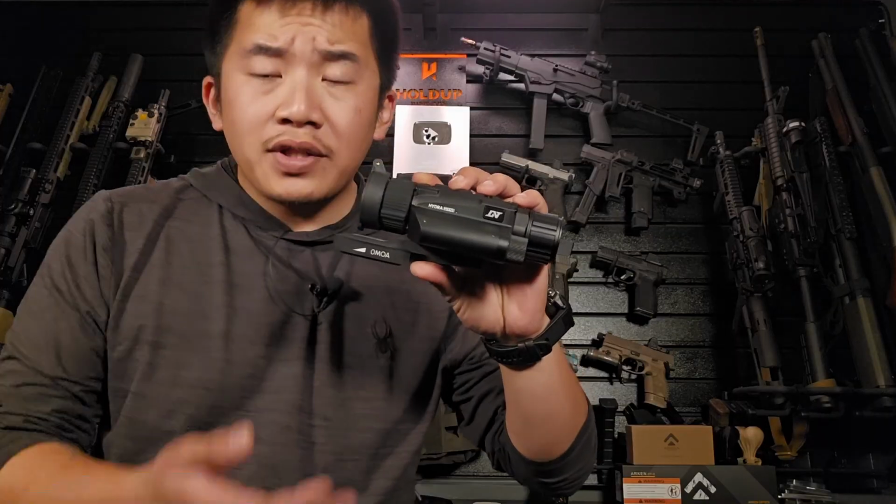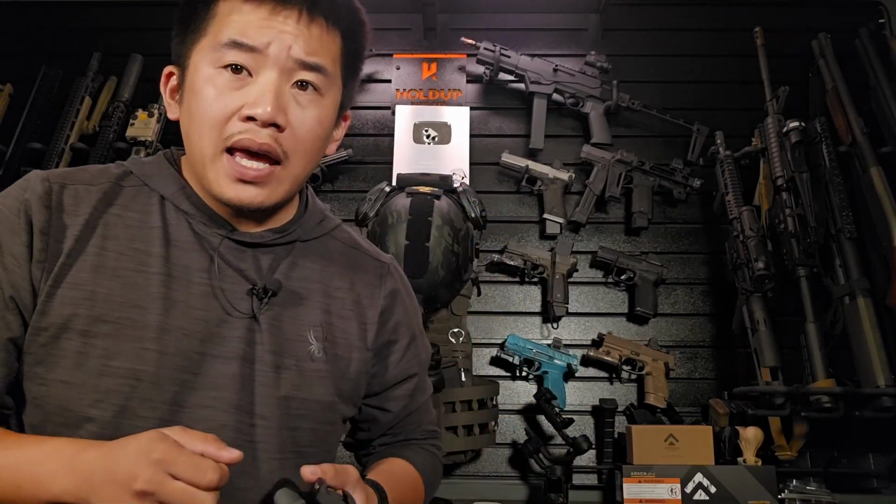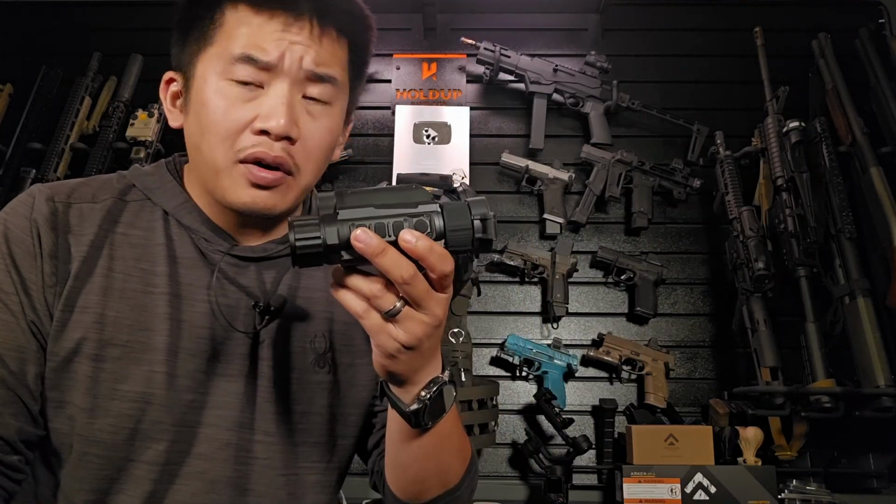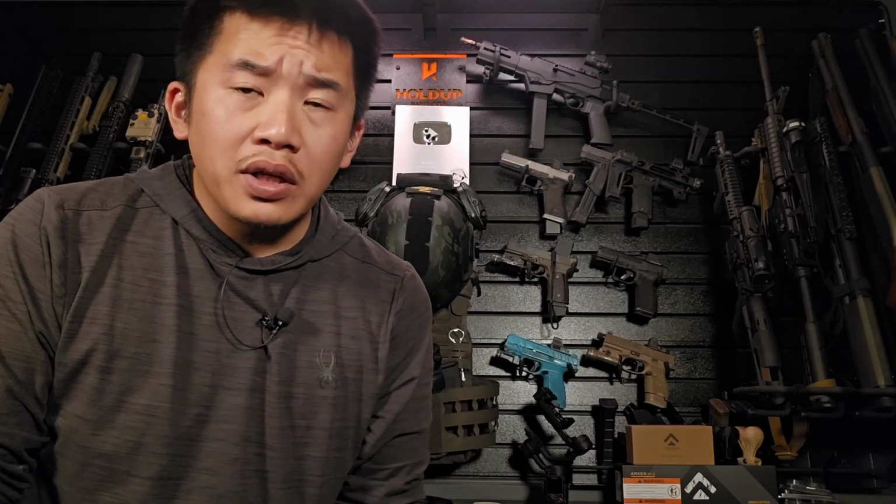Now, like I said before, this thing can be utilized as a scope, or you can use it as a clip-on. In my opinion, this thing works a lot better as a clip-on. The scope function is fairly easy to operate, and you do get a digital reticle that goes with it, and it is fairly easy to adjust and zero.